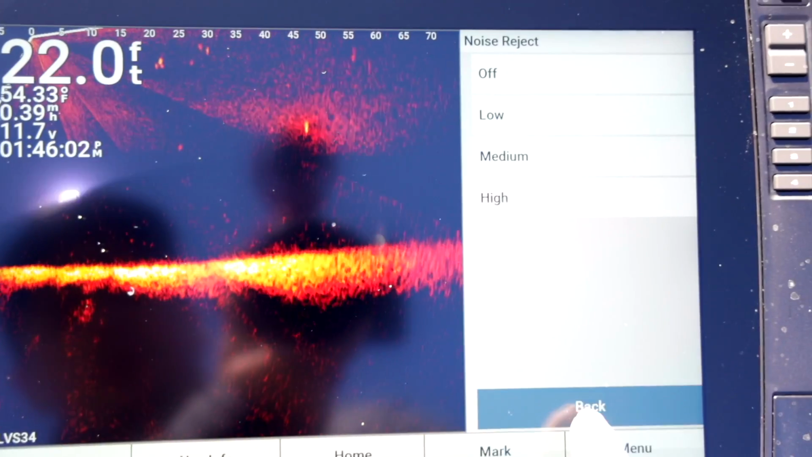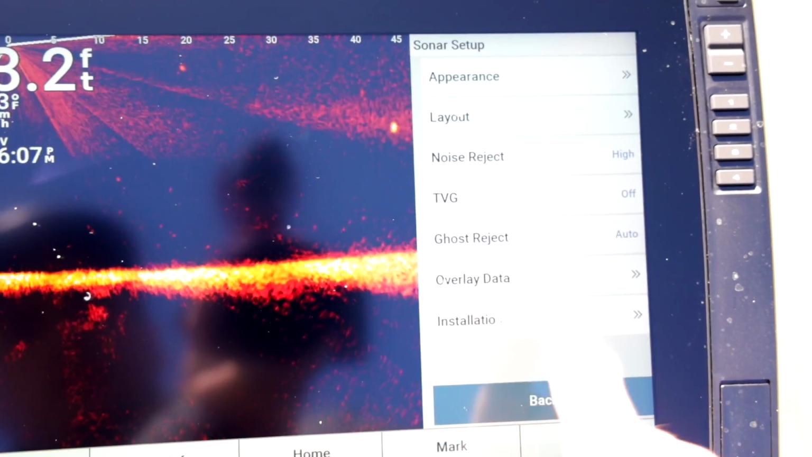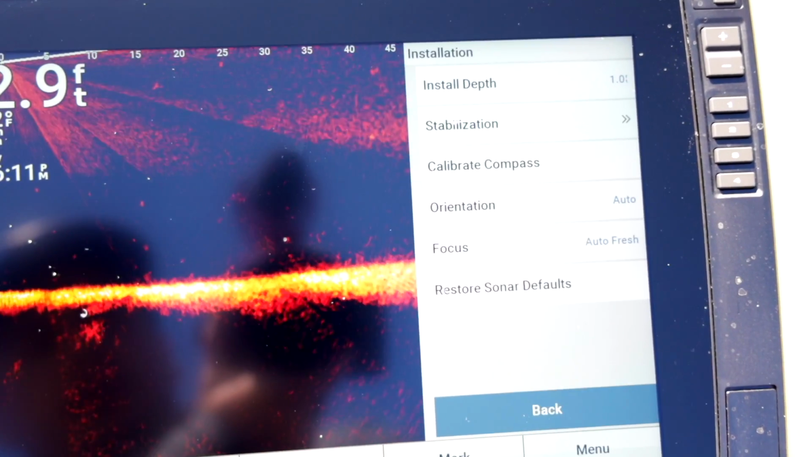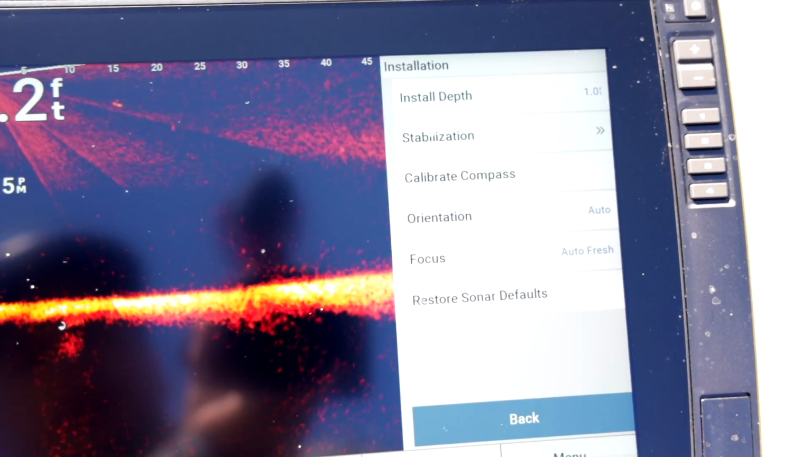So already that cleans up the screen right there. That helped off the bat. TVG we're going to leave off, ghost reject we're going to leave off, overlay data we're going to leave all that in there. Installation, like I said, it automatically did the orientation, everything else is good.